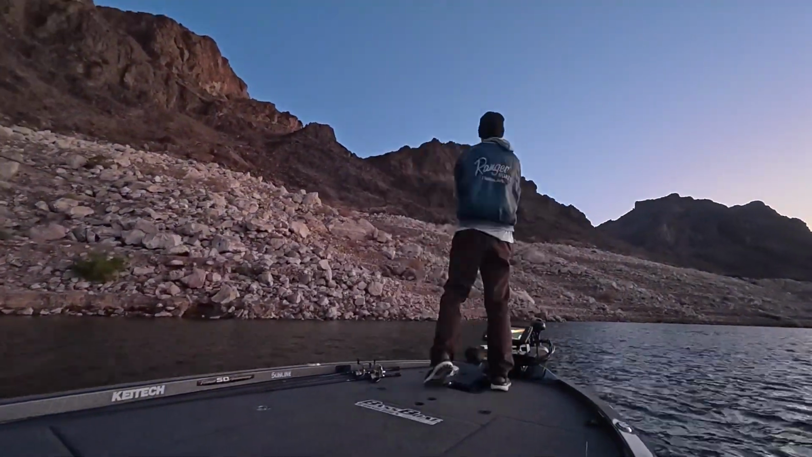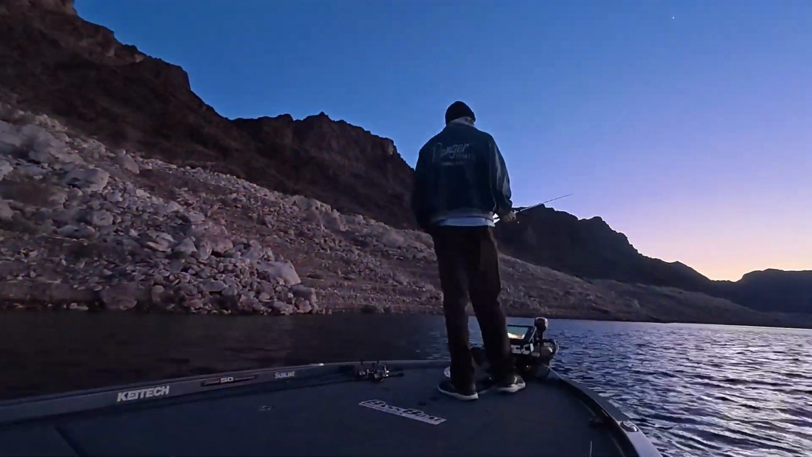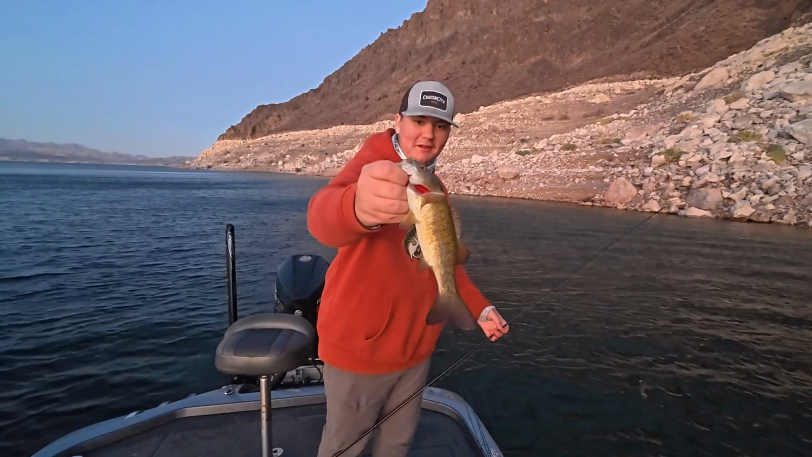And wrapping up the evening here, sun is going down, it's getting cold. We catch a few more little ones that you'll see here. Same thing, different kind of retrieves, different sizes of baits.